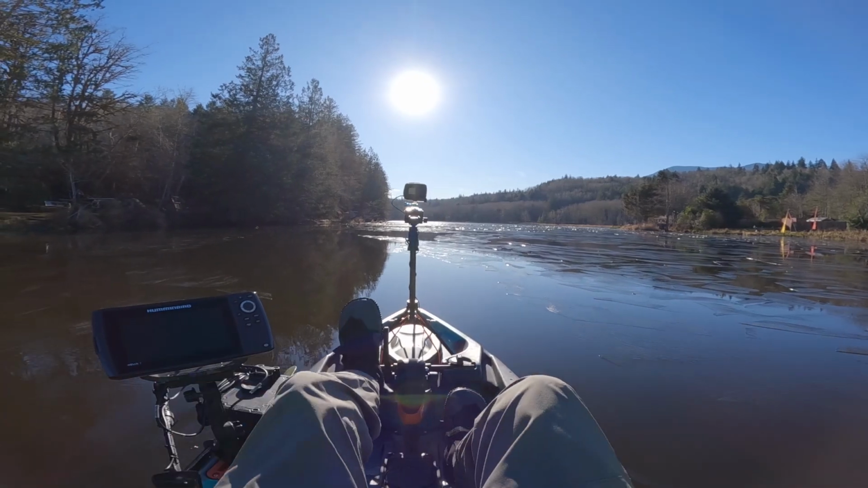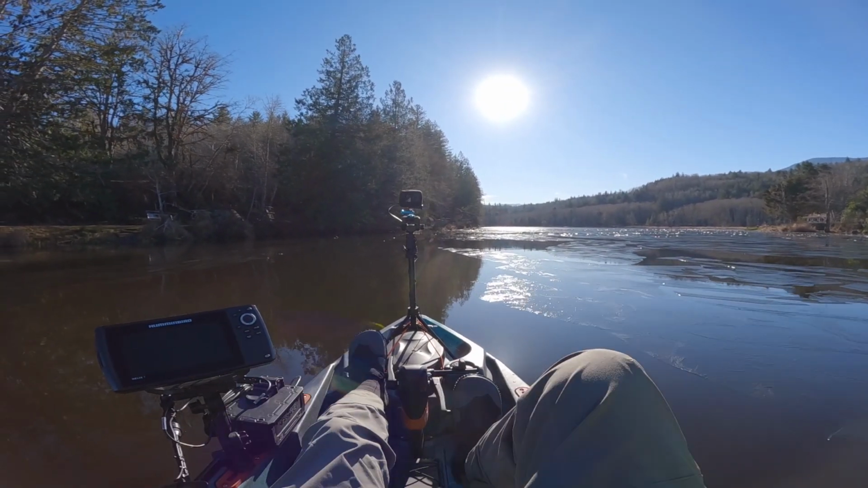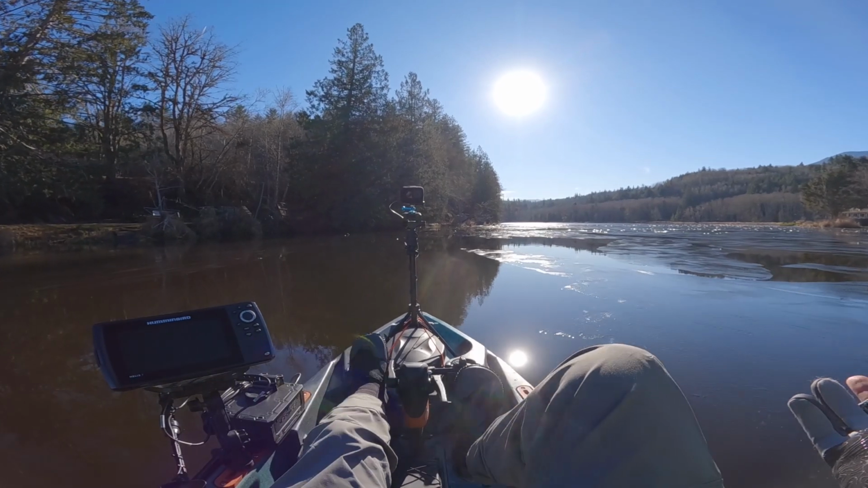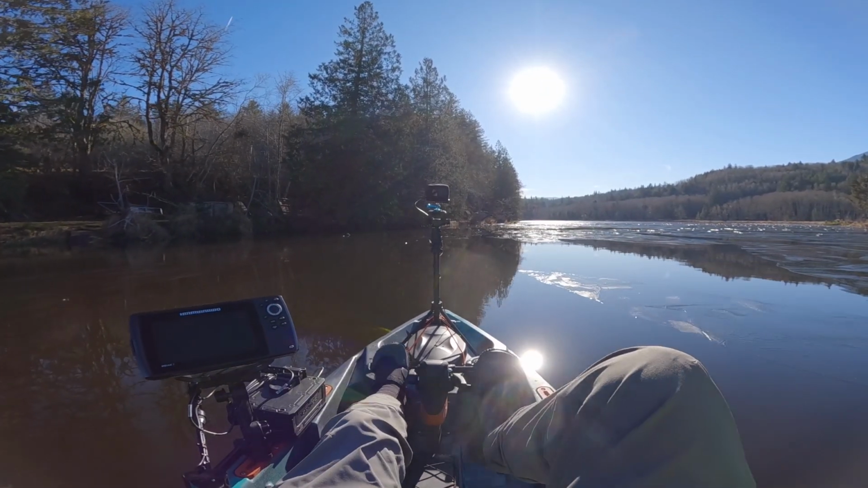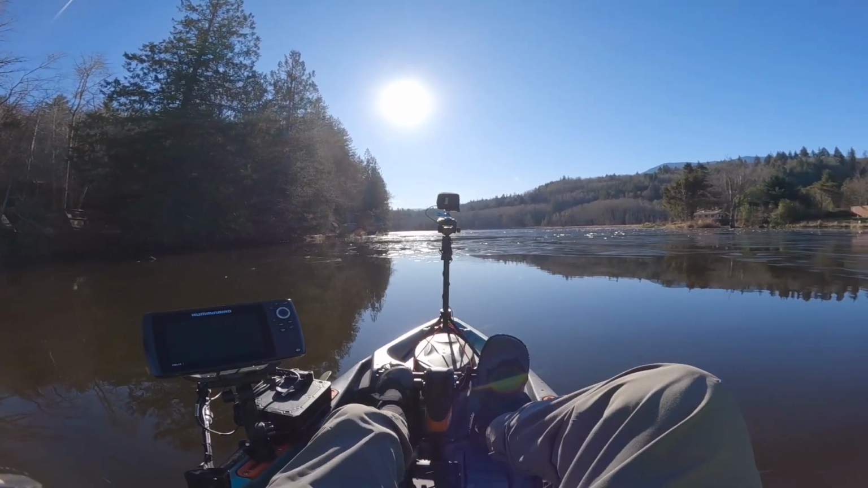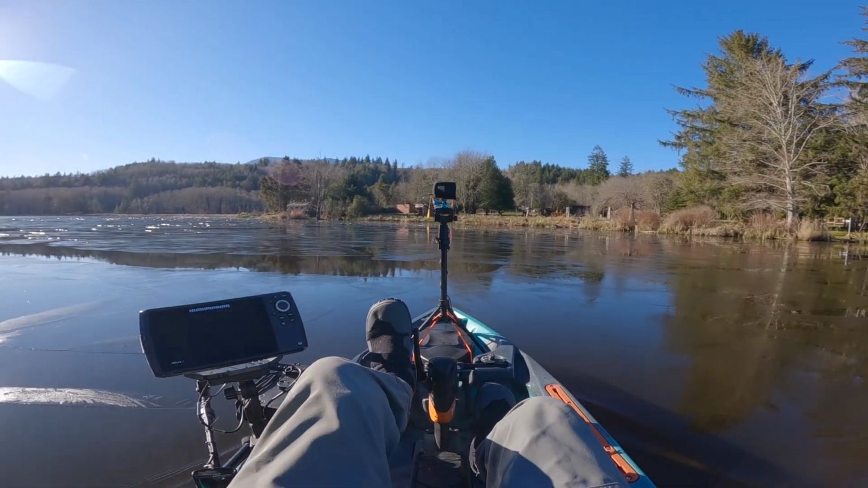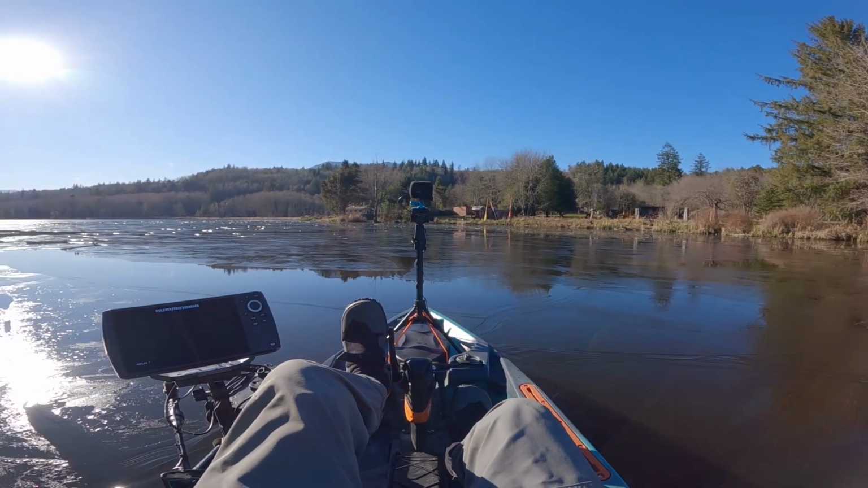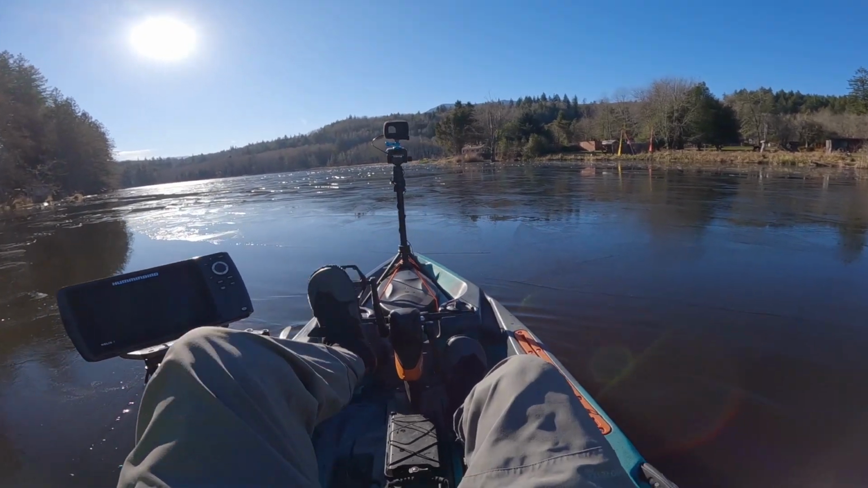So, some fairly thick ice we're dealing with here. How cool is this? It's super rare for the lakes to freeze around here, so I understand that for most of the country this is not interesting, but for me this is crazy. I'll try to be careful I don't get stuck out here. Oh yeah, that's a lot thicker than the ice was on my lake.